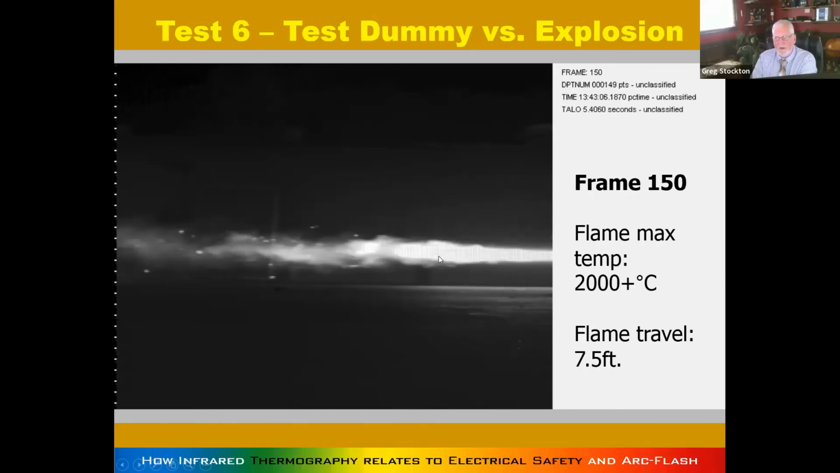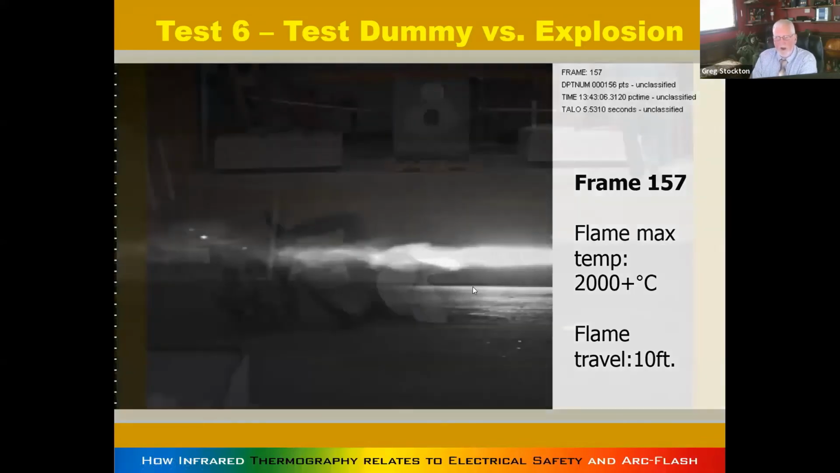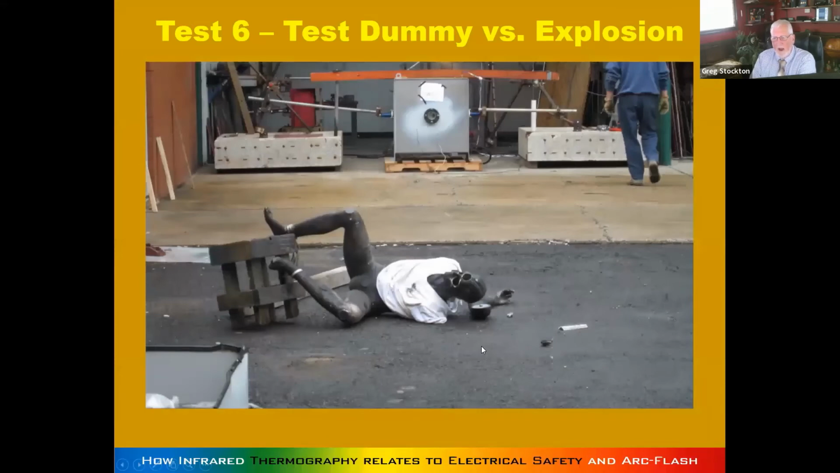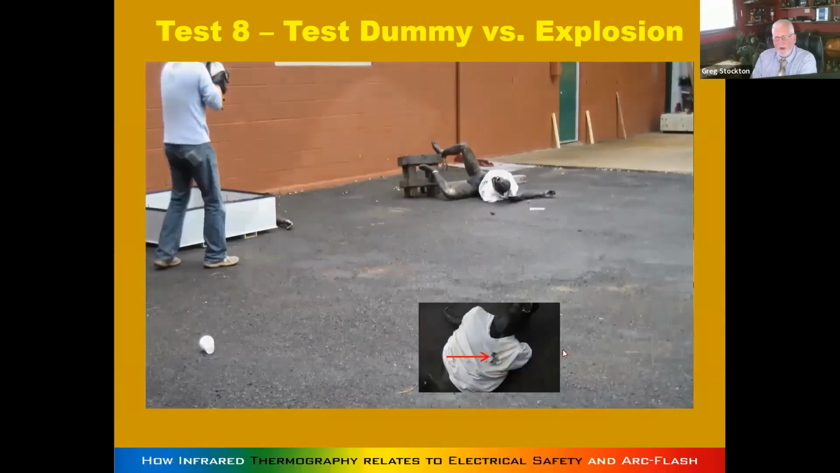Whenever you see that in infrared, it's blooming. It depends on the type of detector you're using, but you've exceeded the camera's ability to measure in that range of temperatures. You can adjust those, but anyway, it whacked him pretty good right in the heart.